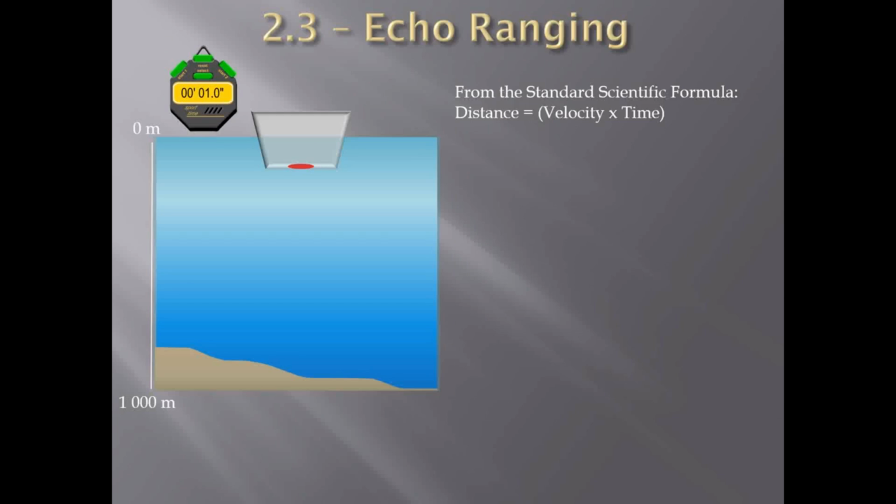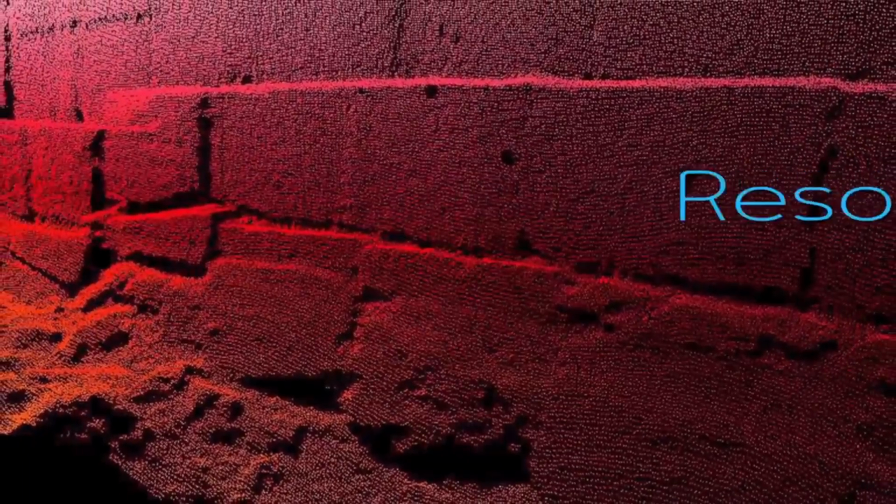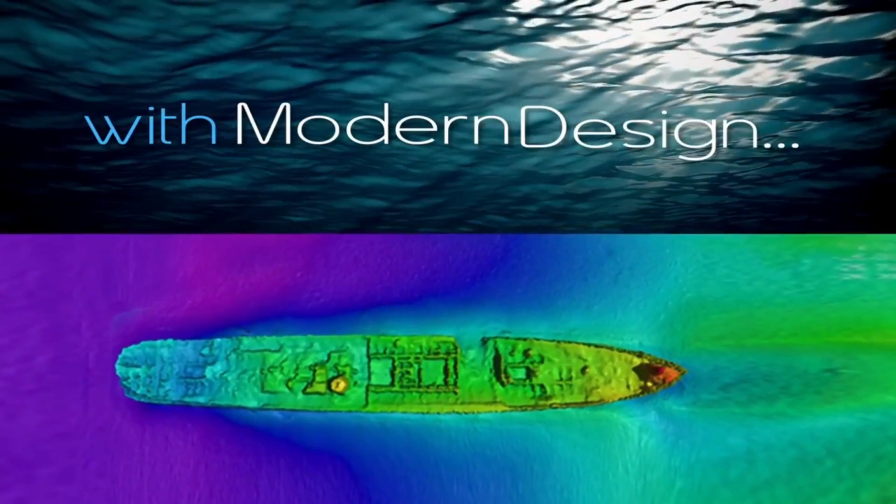A computer determines how long it takes to receive the returning pulse, which, when the transducers are pointed toward the seafloor, translates to the depth. The more time it takes for the pulse to return, the farther away the object is. Assigning a color range or grayscale for the depth can create a top-side view of the seafloor.